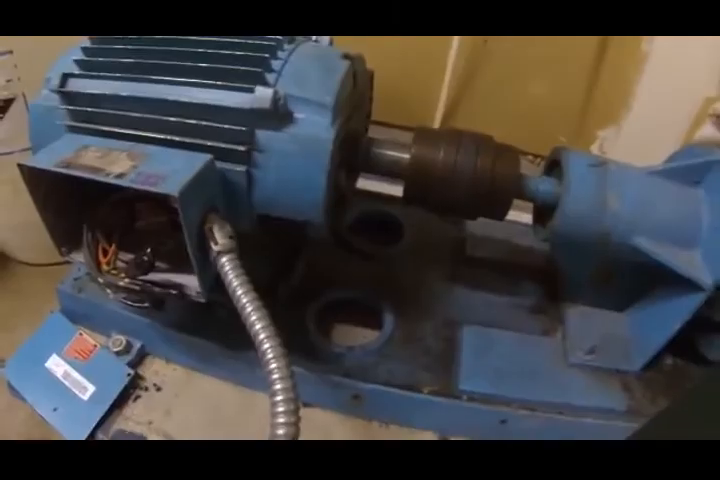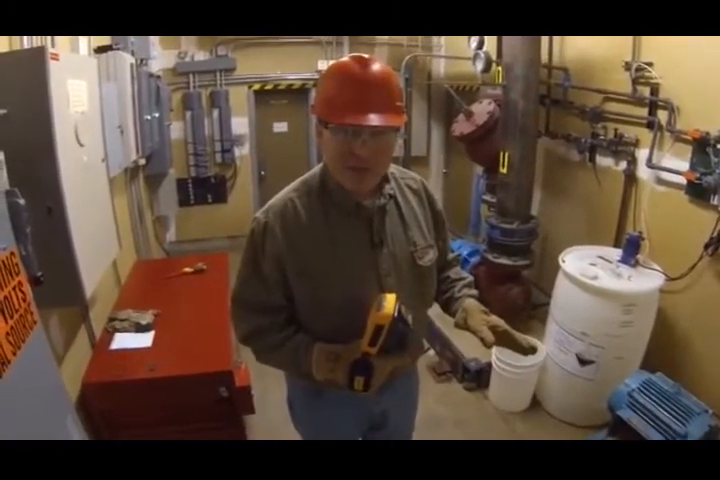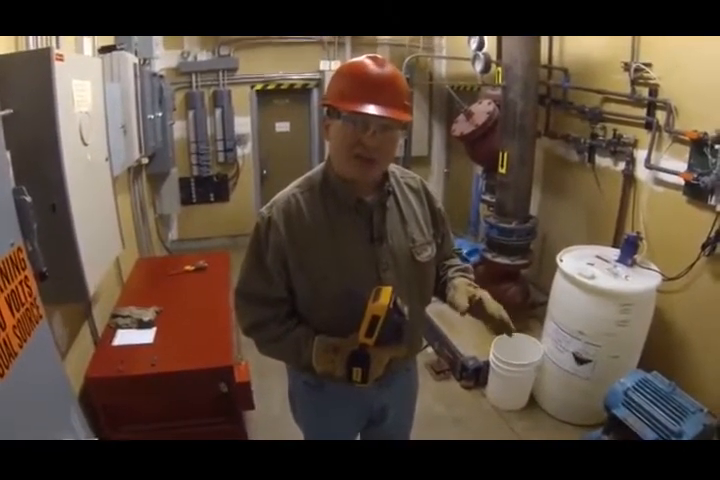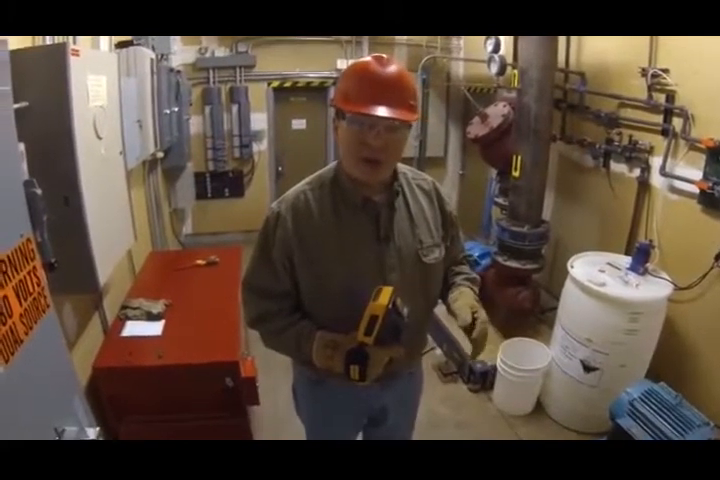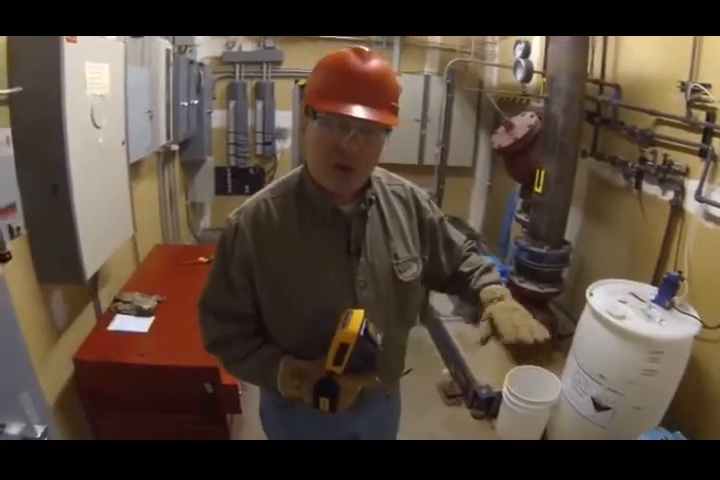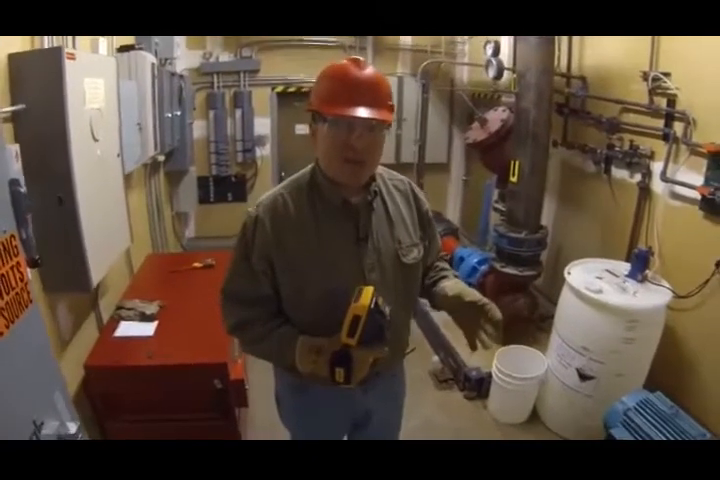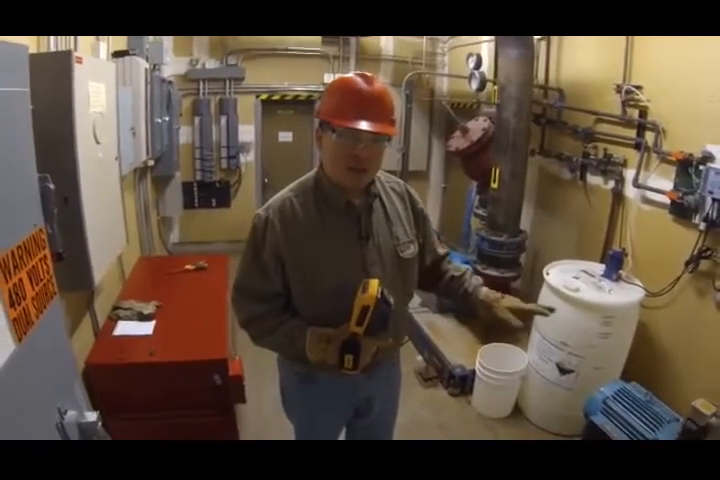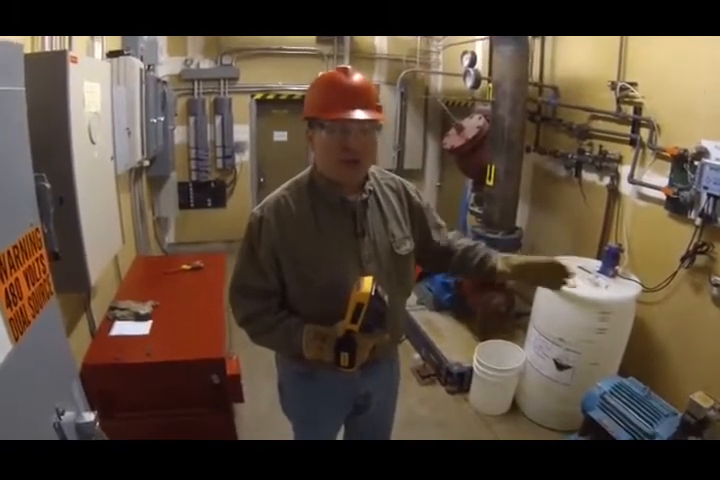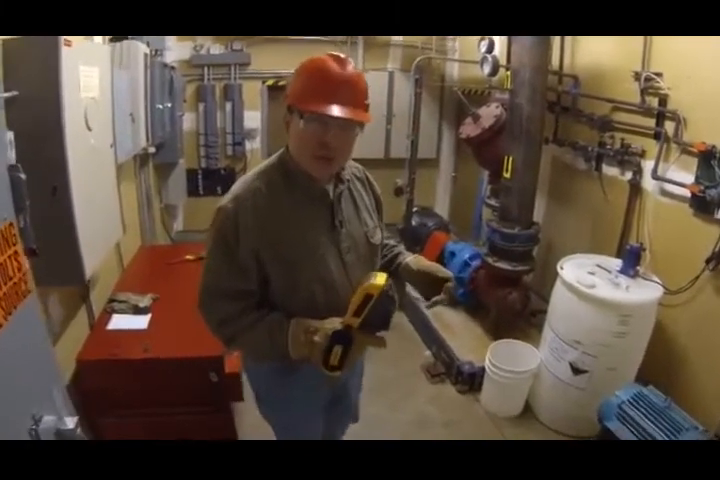The first thing that I generally like to do is I'll take a look at the overall motor, the housing itself, and I'll be looking for unusual hot spots or localized hot spots that I wouldn't expect. In a normally operating motor, you would expect nice even heating and distribution across the entire housing of the motor. If you see anything that's off, that could be indicative of a problem. Likewise, if we look at this motor and it's running a lot hotter altogether over the entire motor housing, that's an issue as well. So let's take a look first and see what we find out.